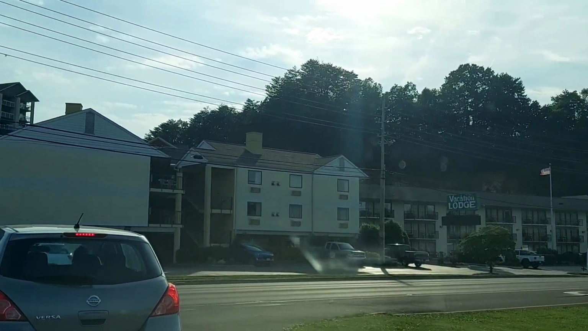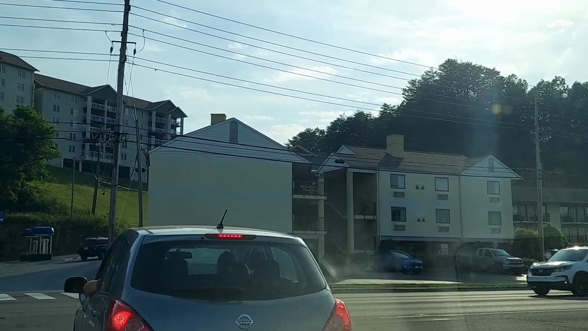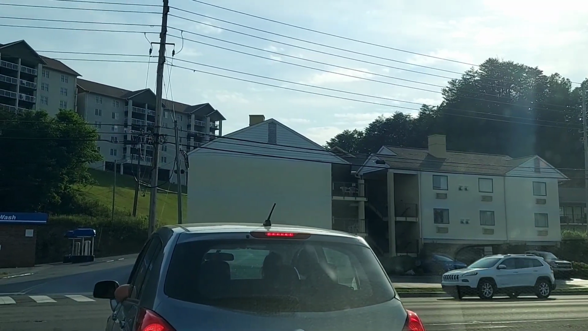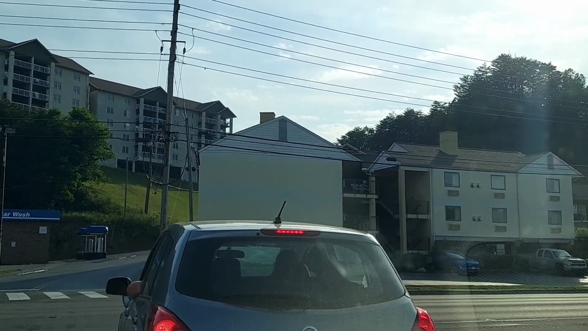Sorry for the sun in your eyes. Sorry for the dirty windshield. My car, I never let my car get this dirty. Never. Normally I go through a car wash every couple of days just to keep the car clean. And then I vacuum it out right after I get out of the car wash.